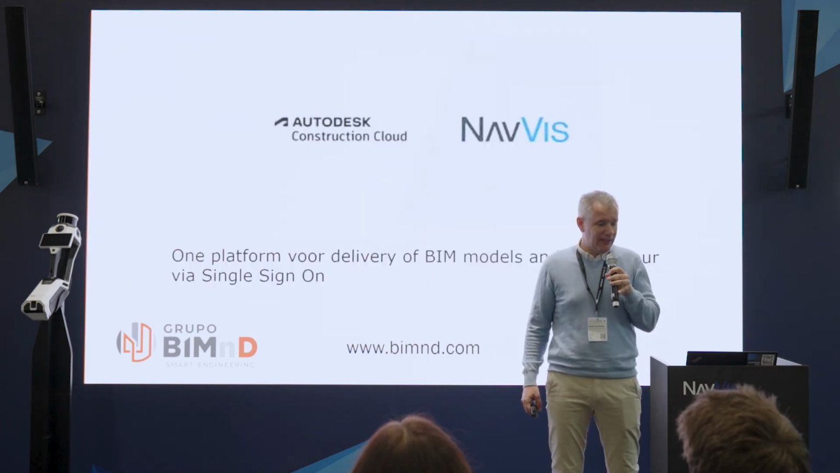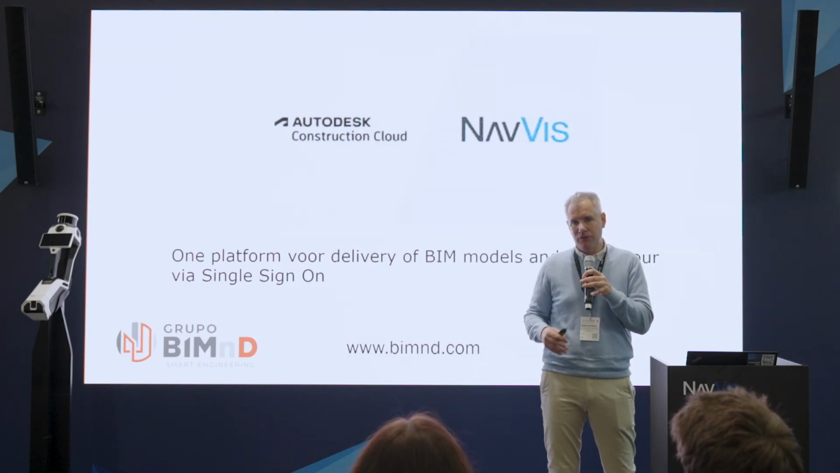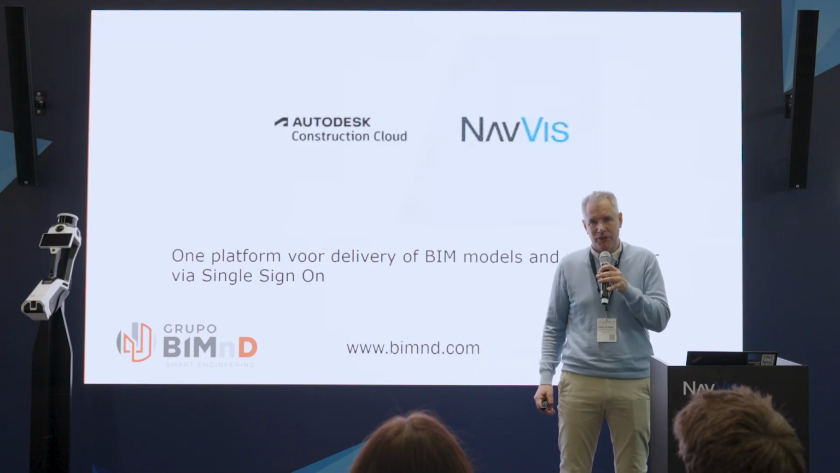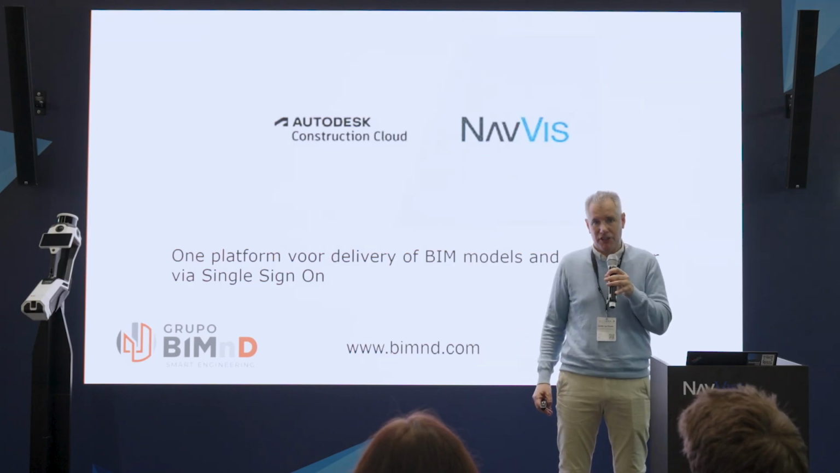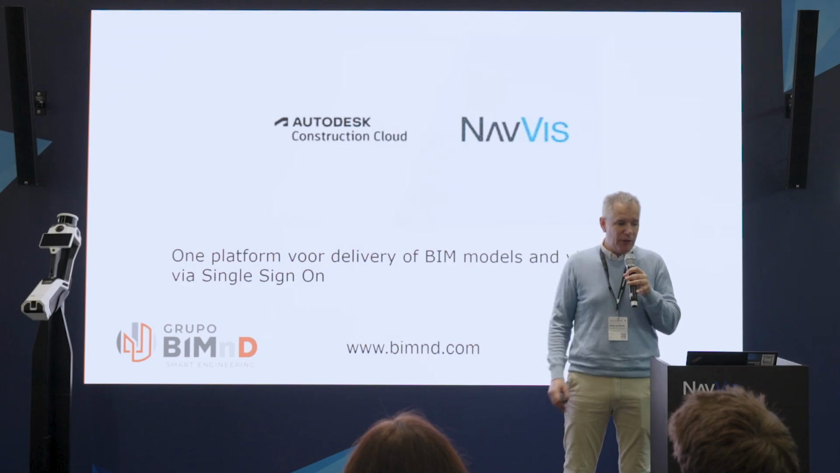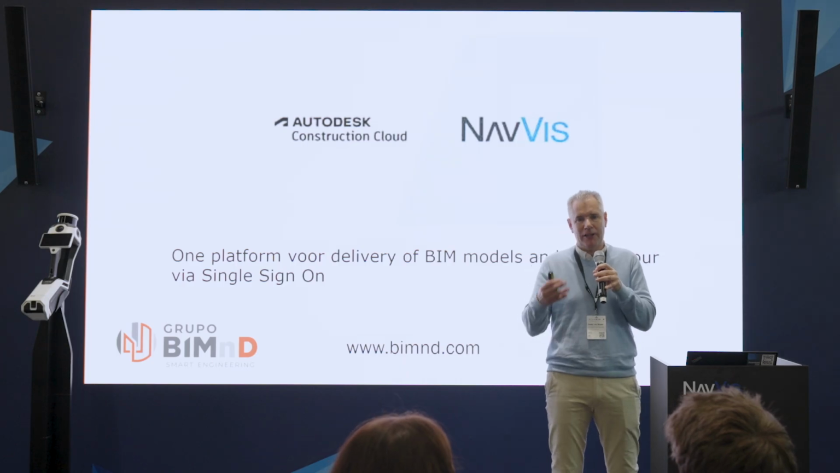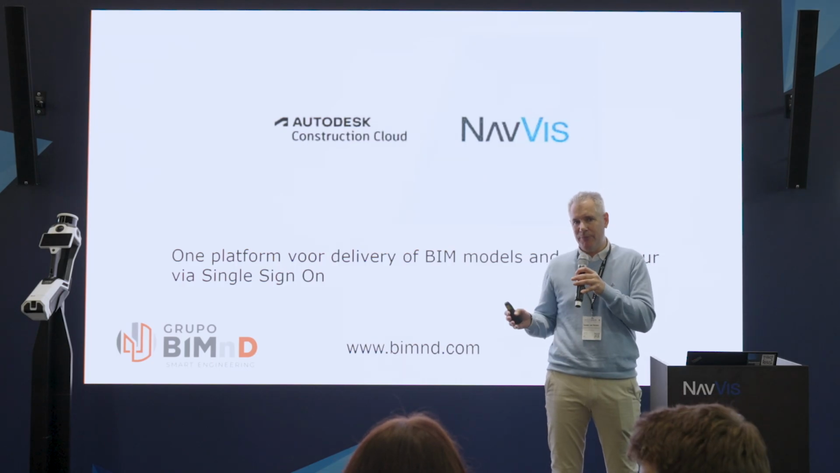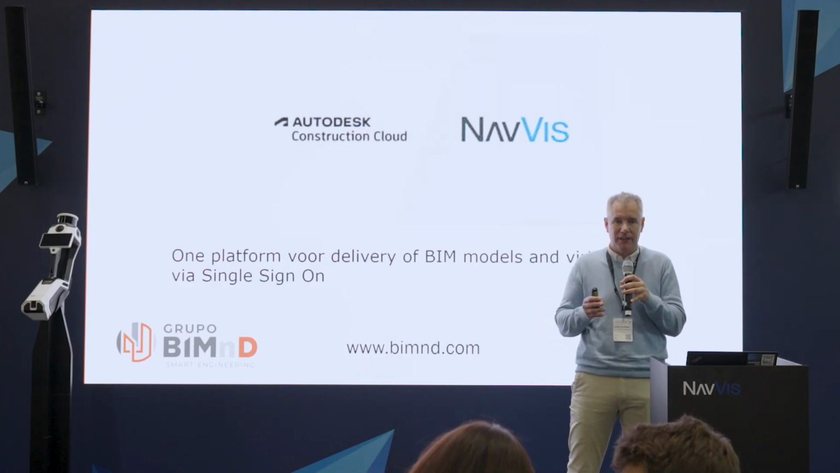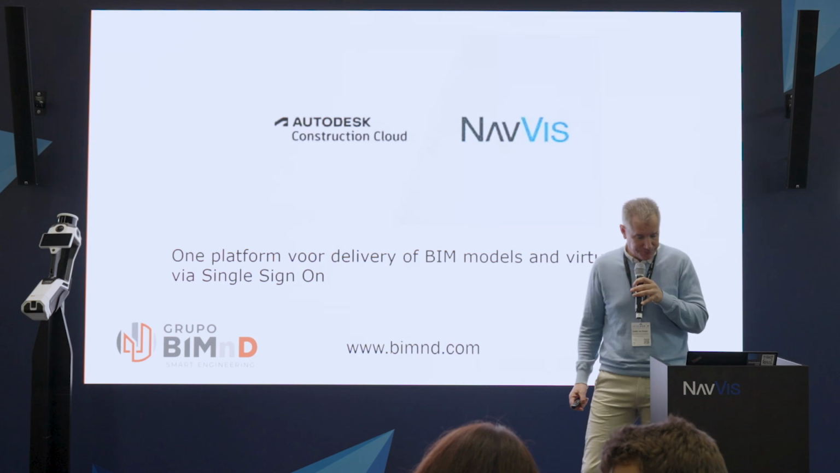Another thing we recently tested: once we finish the model to deliver it to the customer, we upload all the data to the Autodesk Construction Cloud. And now it's also possible to do a single sign-on to the NavVis virtual tour. So the customer only has to log in once to the Autodesk Construction Cloud, and then has access to all the BIM data, but also to the virtual tour, without having to log in twice.